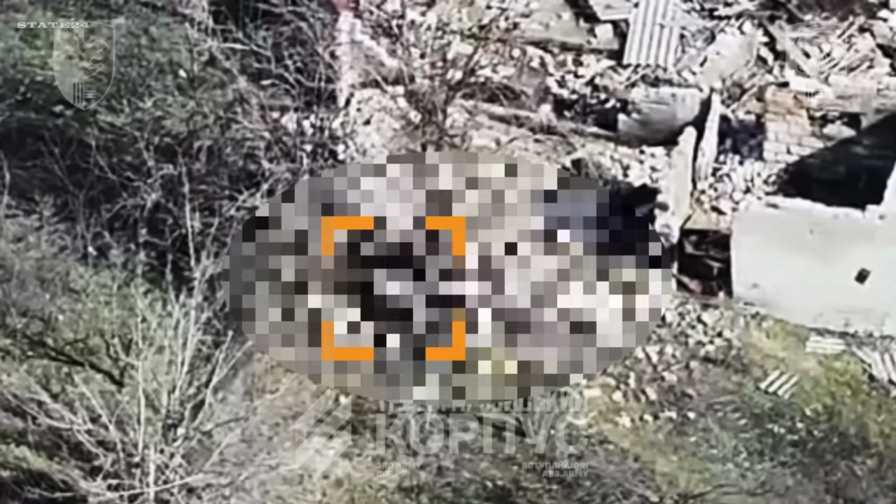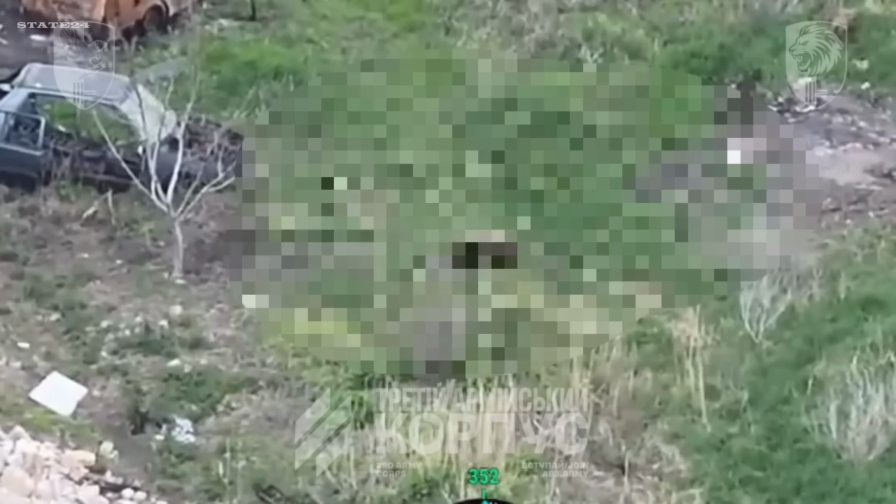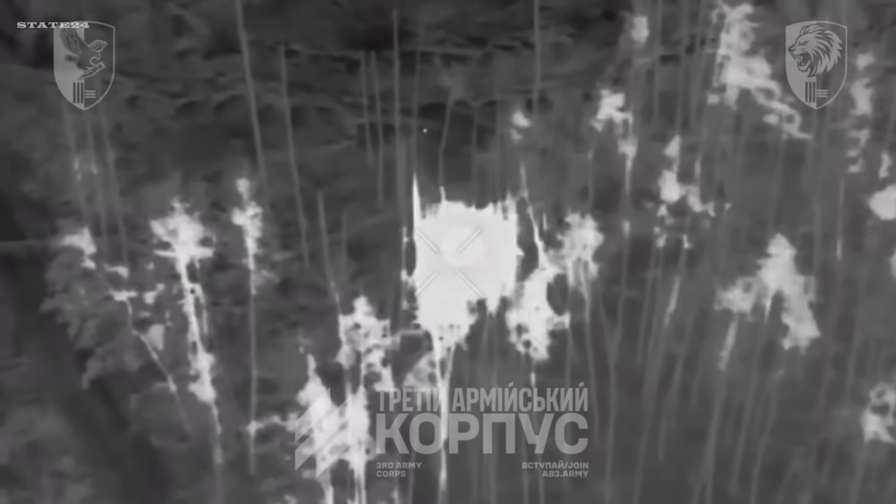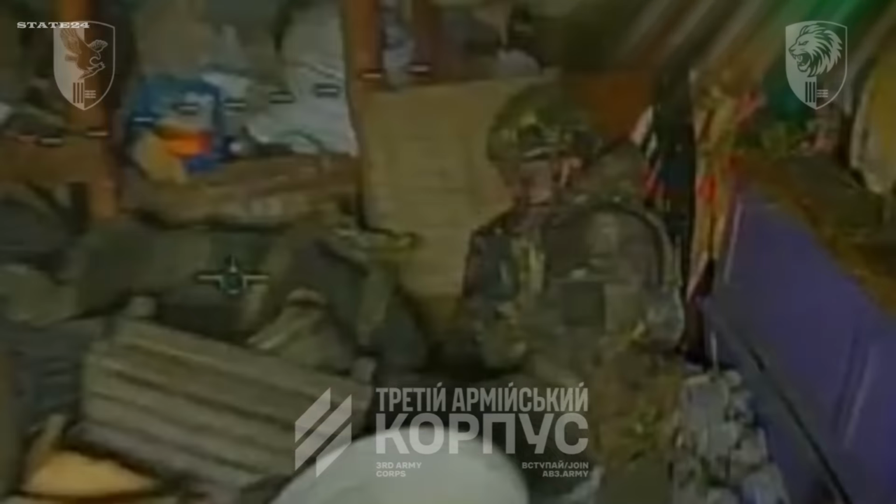They are not a coordinated force. They are cargo delivered to the front, expected to hold ground with nothing but their boots and whatever ammunition they arrived with. Some turn their heads at the last second. Some don't move at all. And the drone keeps closing in either way. This isn't a battle. This is abandonment. And the footage doesn't lie.